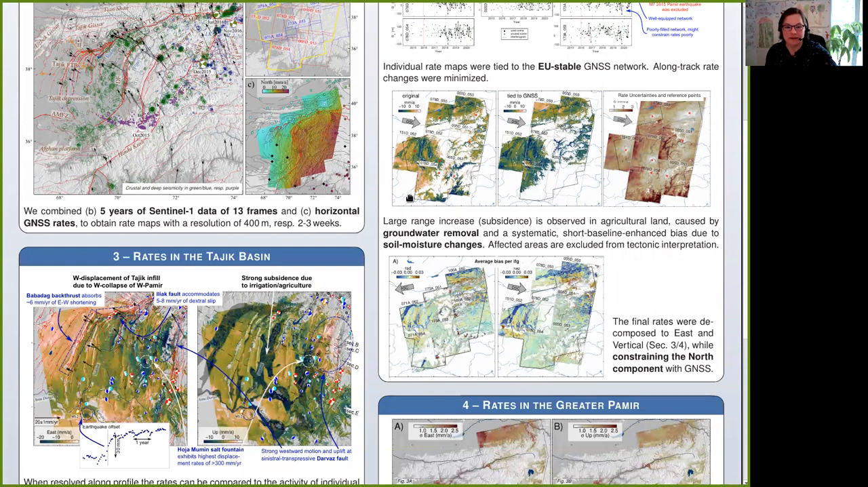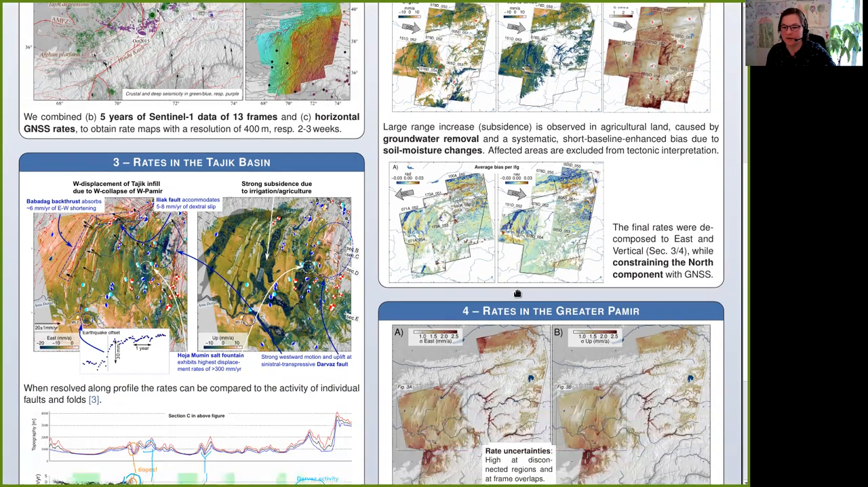The resulting rate maps in line of sight exhibit highest uncertainties in isolated valleys, or also at places with many unwrapping problems. We also identified a phase bias by summing up all closed-loop interferogram triplets of one frame. This bias is a combined effect of soil moisture changes, multilooking, and actual groundwater removal. In our tectonic interpretation later on, we will ignore these regions.